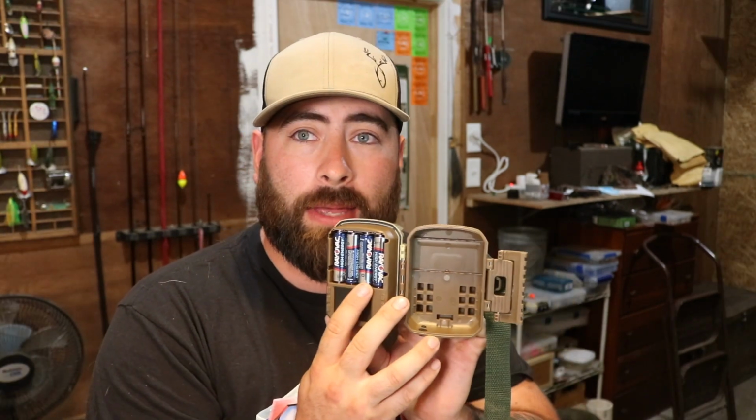4 AA batteries. I mean, really, you think about it, like some of these cameras with 8 batteries, I know I've run a lot of cameras with 8 AAs, and you run lithiums, they literally last me all year. So I don't know why this 4 battery camera couldn't last you at least through hunting season. It's a nice little compact unit.